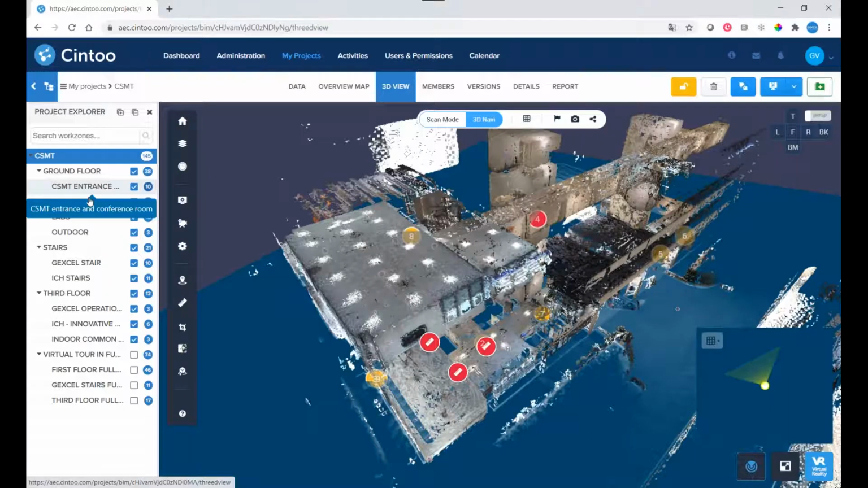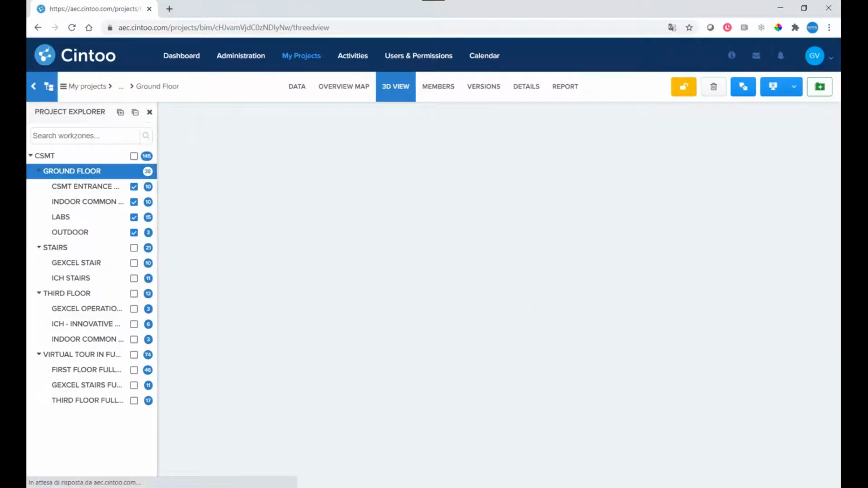So also in huge and complex survey, you can easily understand where you are and directly jump to the desired zone. So let me jump, for example, to the ground floor.